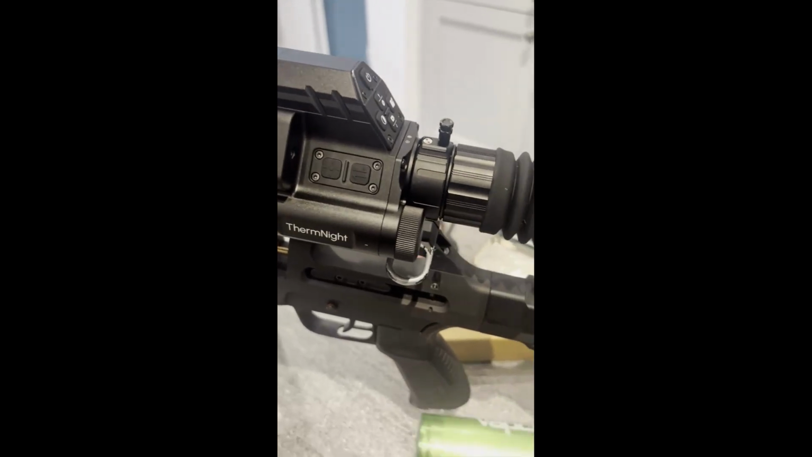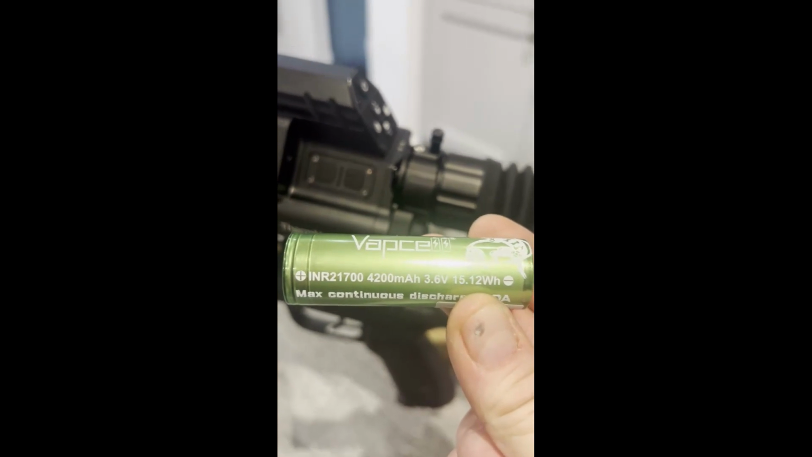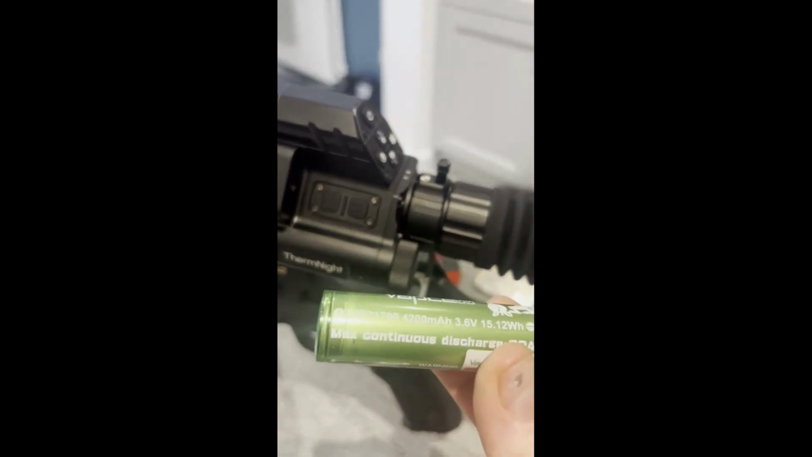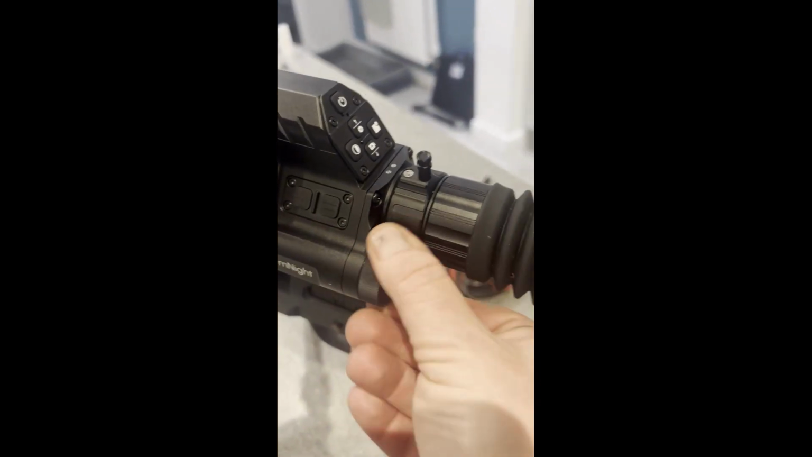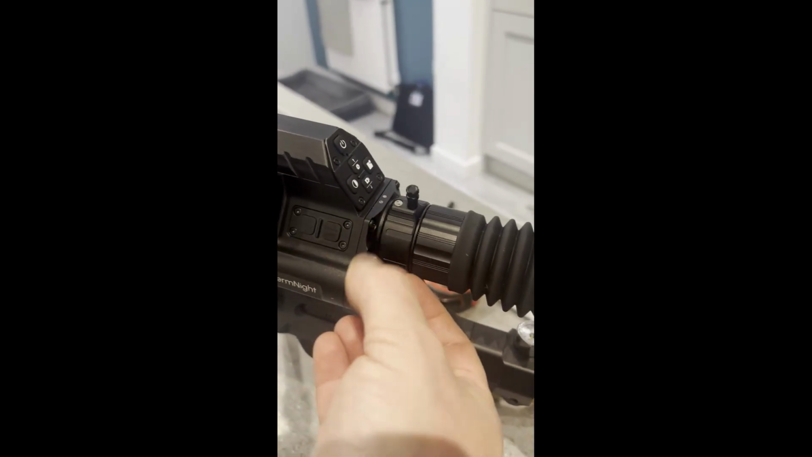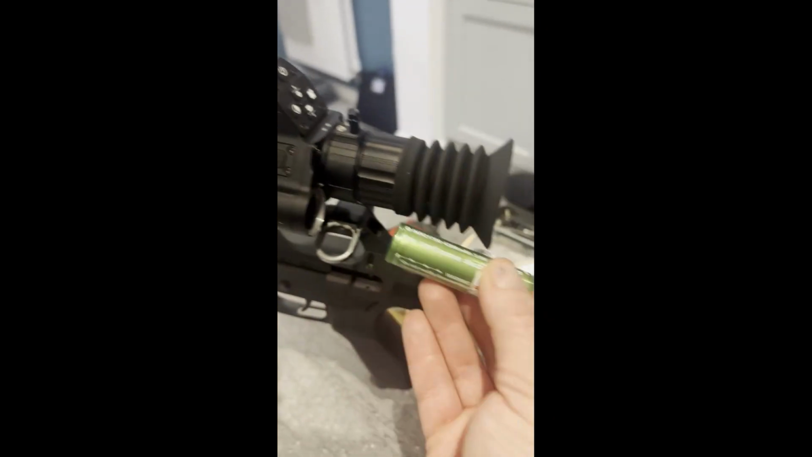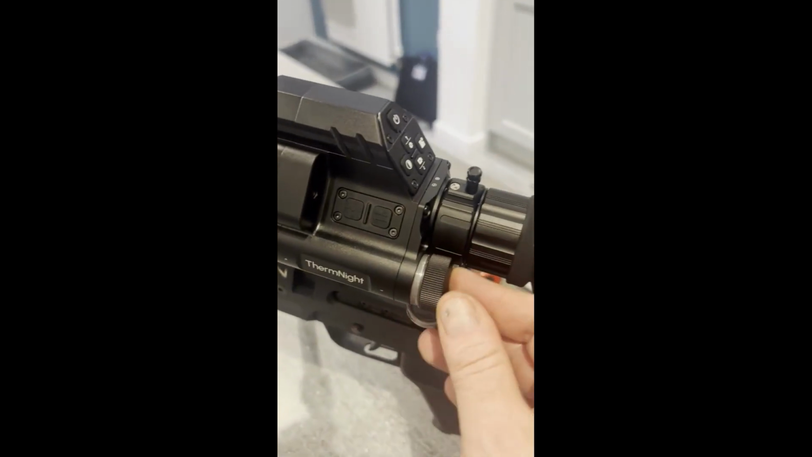But now this one takes the 21700 flat top size batteries, which are slightly larger than the previous one, but they go in exactly the same spot, which is if you unscrew this, take that off fully, and then the flat top of it, this side, goes in first. You pop that in, fully screw it back in, and you're set to go.